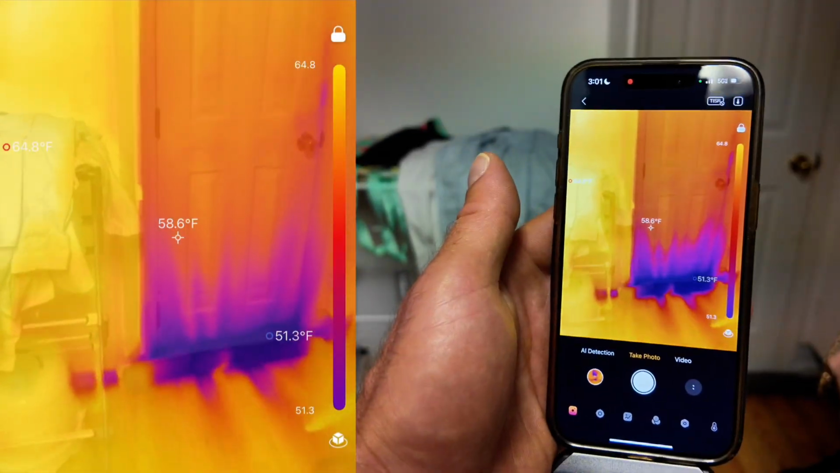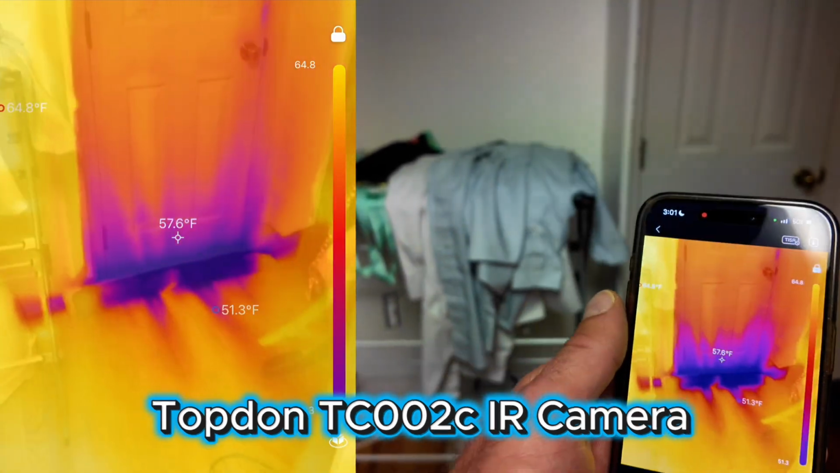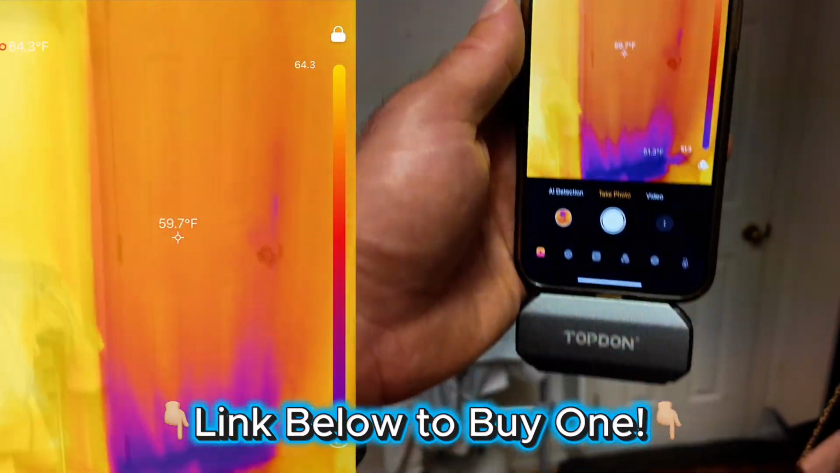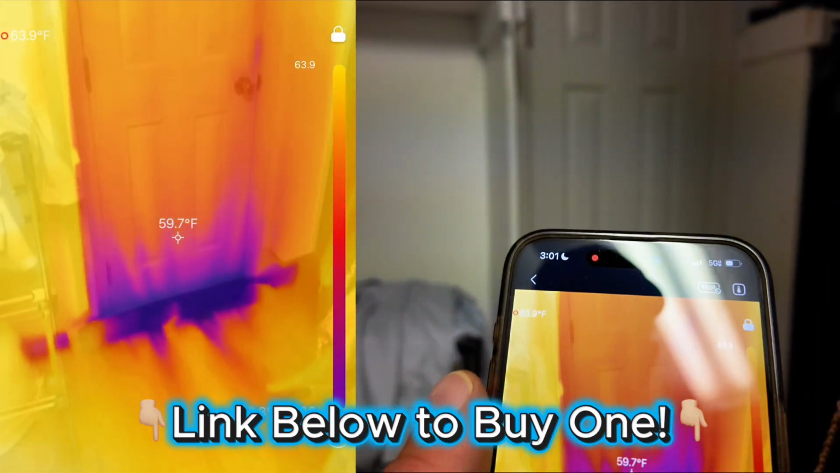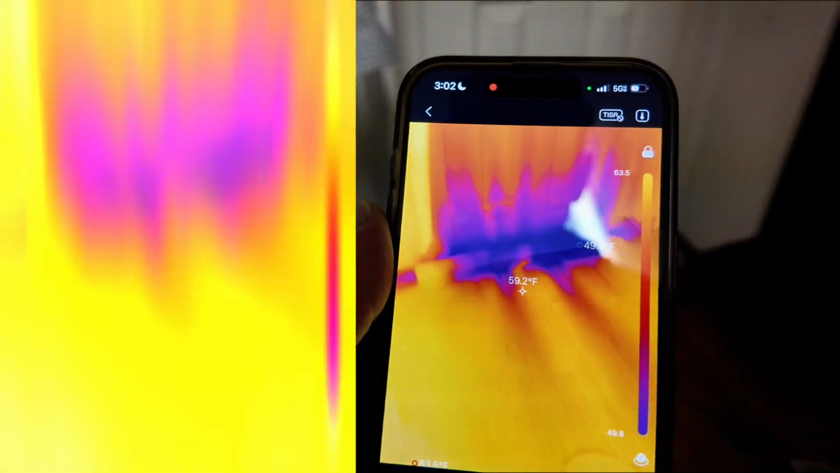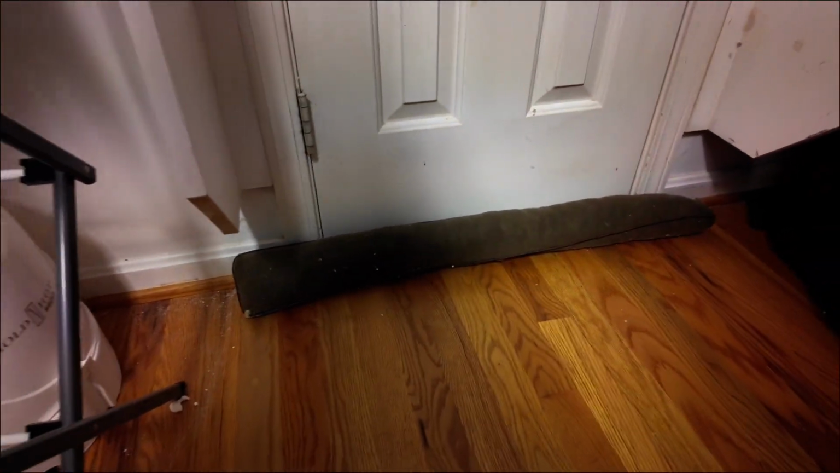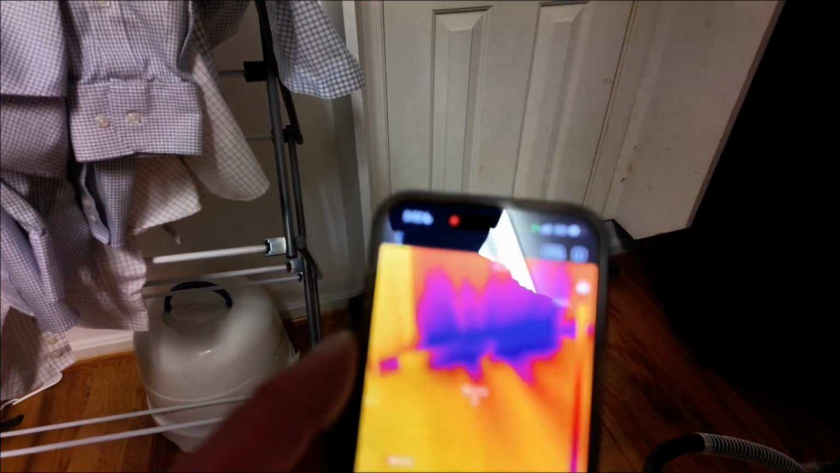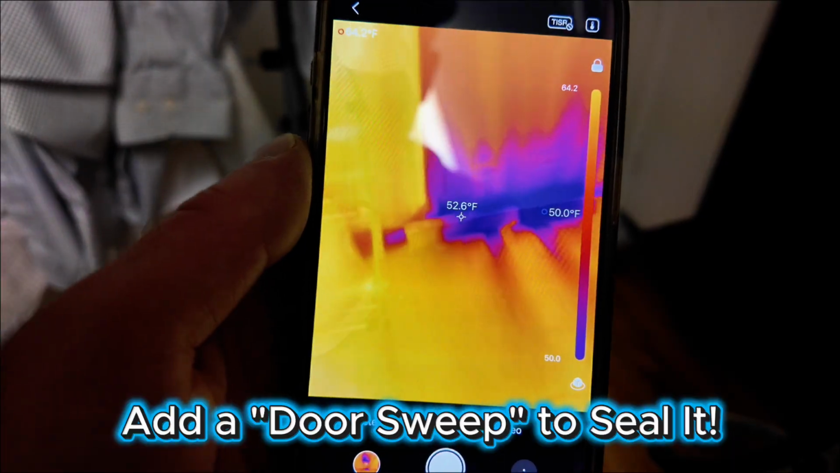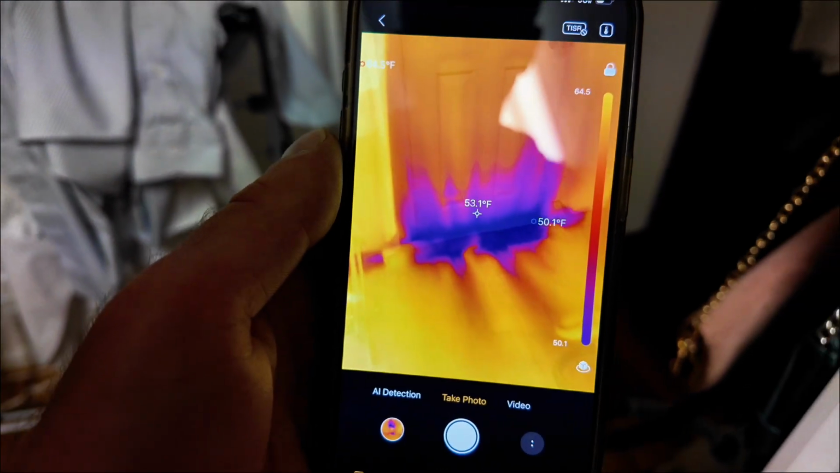All right, so now I'm using my top-down infrared camera smartphone attachment here to see where the air is still leaking. And right away I can see the big spot is at the bottom here. There's actually one of these little padded things to stop air from coming in, but it's definitely not airtight. They need to add a door sweep down there to make sure that that is completely airtight. So that's the first thing that I see.